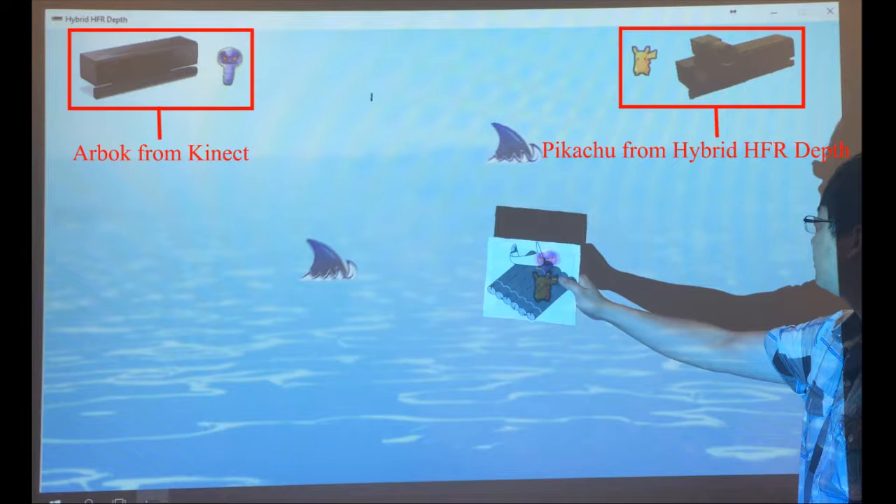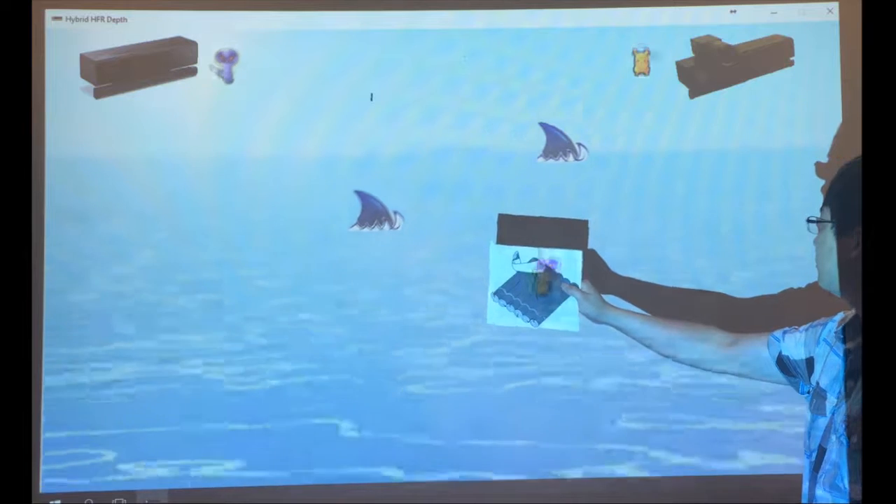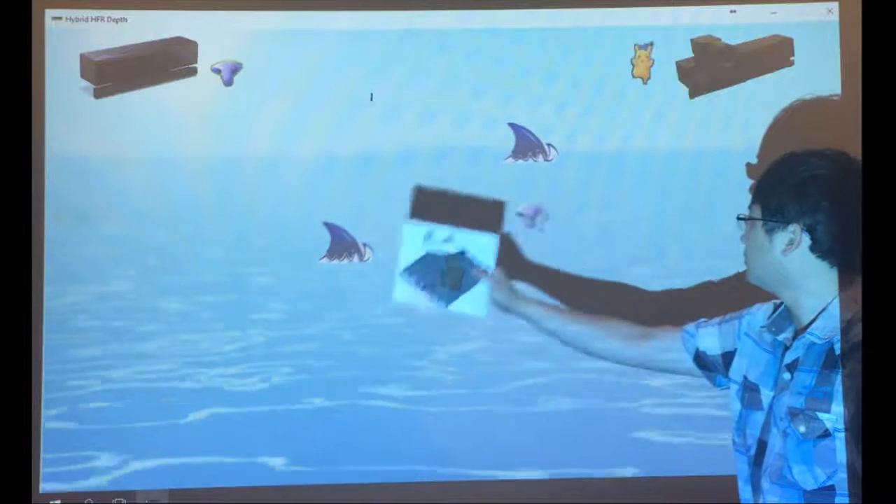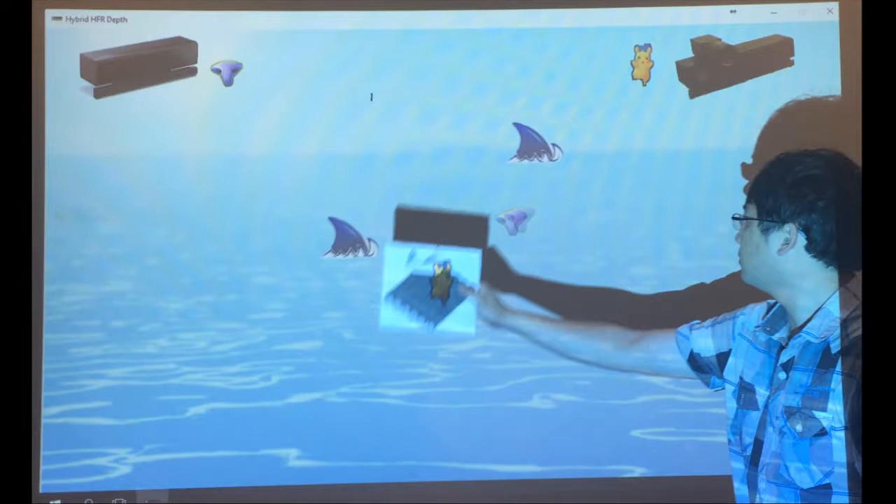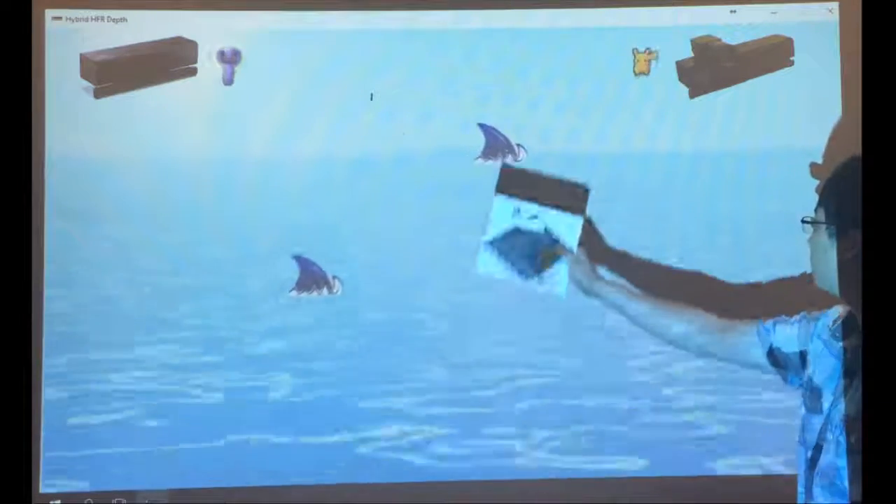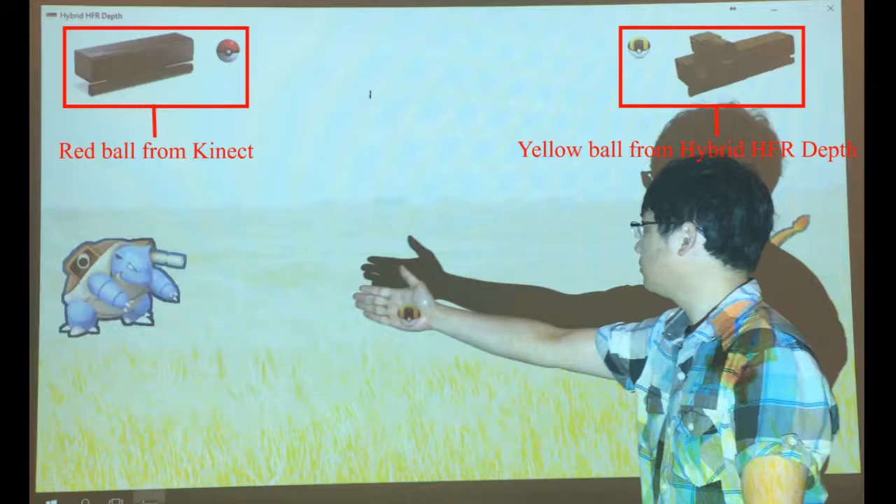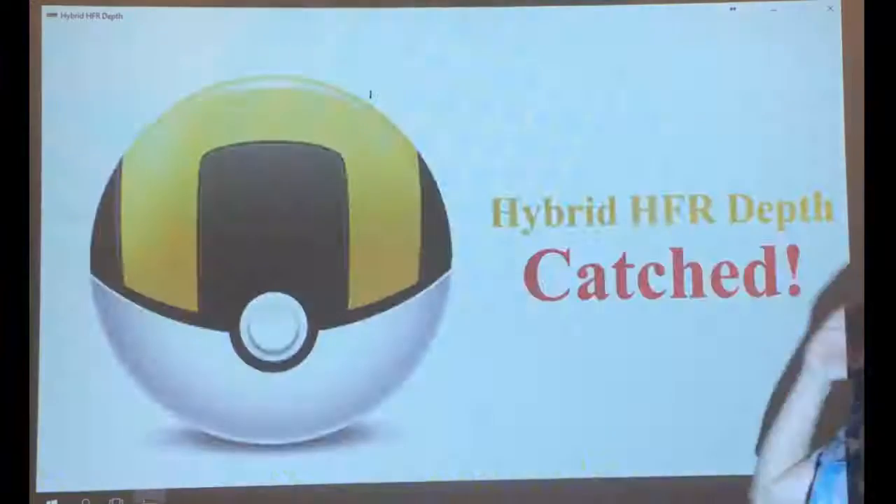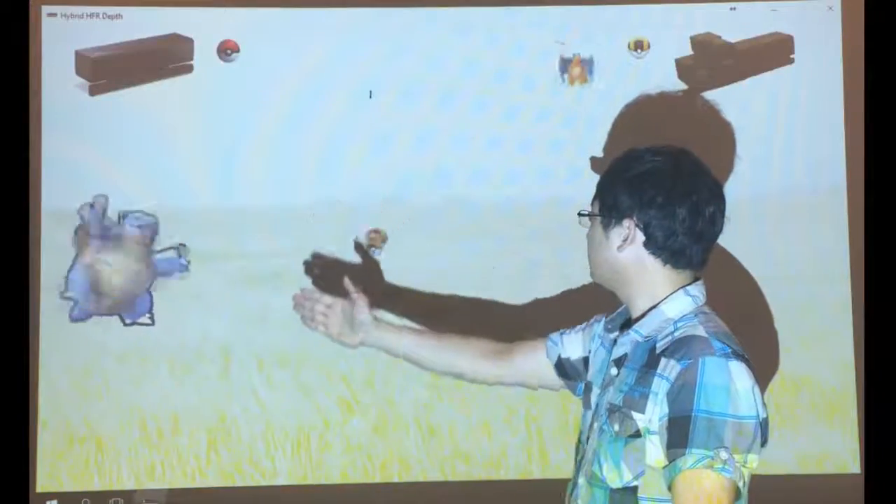In this example, Pokemons need to stay on the raft to avoid shocks. Pikachu comes from our depth and Arbok comes from Kinect depth. We give one more example of catching Pokemons. The yellow ball comes from our depth and the red ball comes from Kinect depth. Our depth has less latency and can always catch Pokemons ahead of Kinect depth.